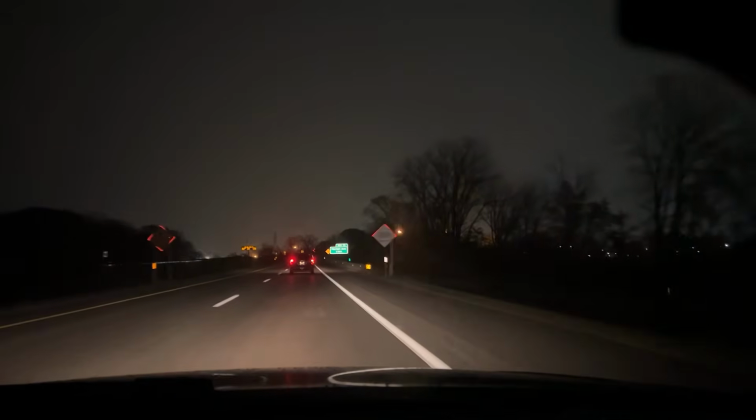I might end up doing that later on, but we'll see if I need it. I just got new tires for this car about a month and a half ago. So I've had new tires on this for a while, which is good.